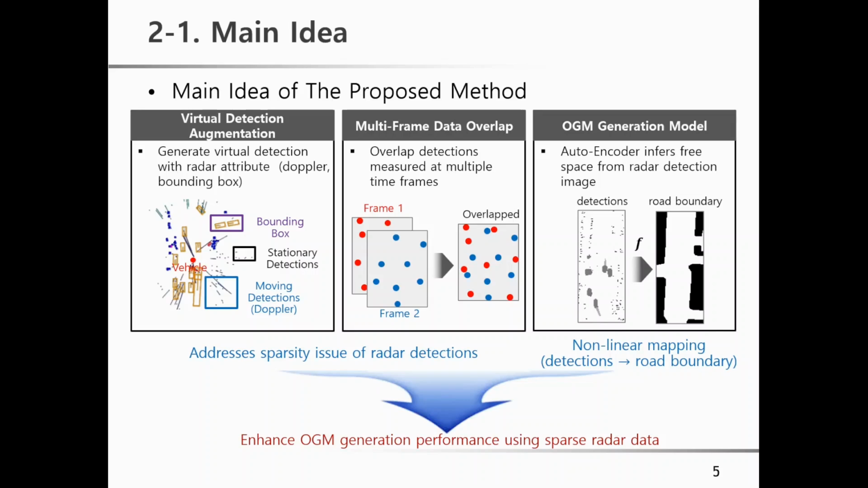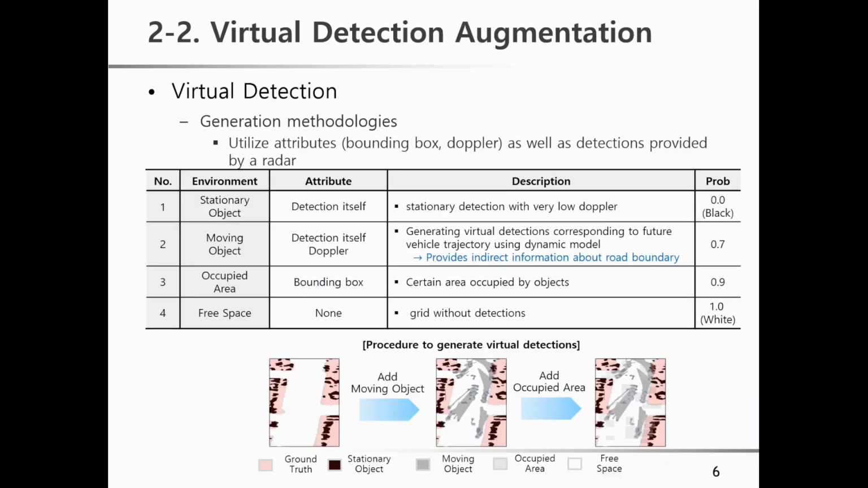I overlap radar detections from multiple time frames to increase the overall detection density. It is also helpful to cope with the sparsity issue. The final one is the OGM generation model. I use an autoencoder neural network to infer free space from the radar detection image.